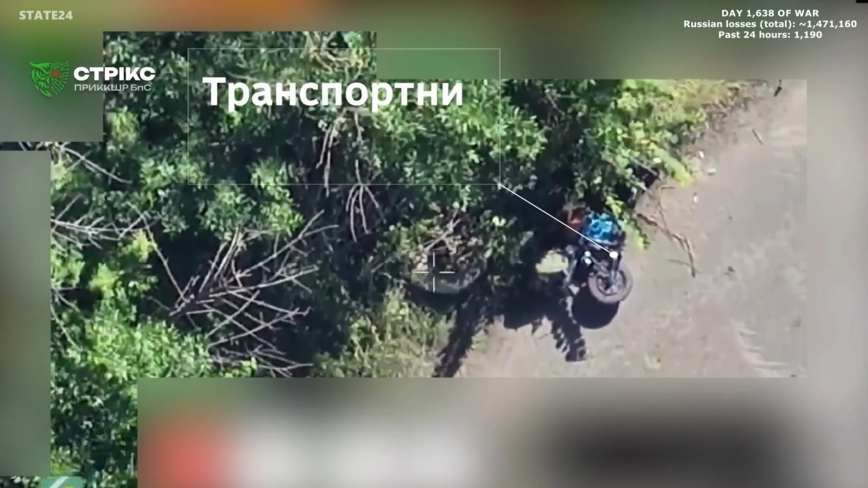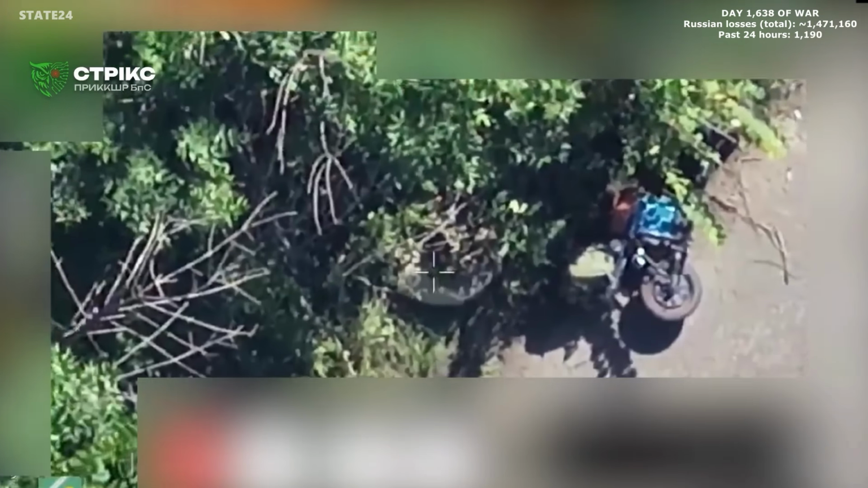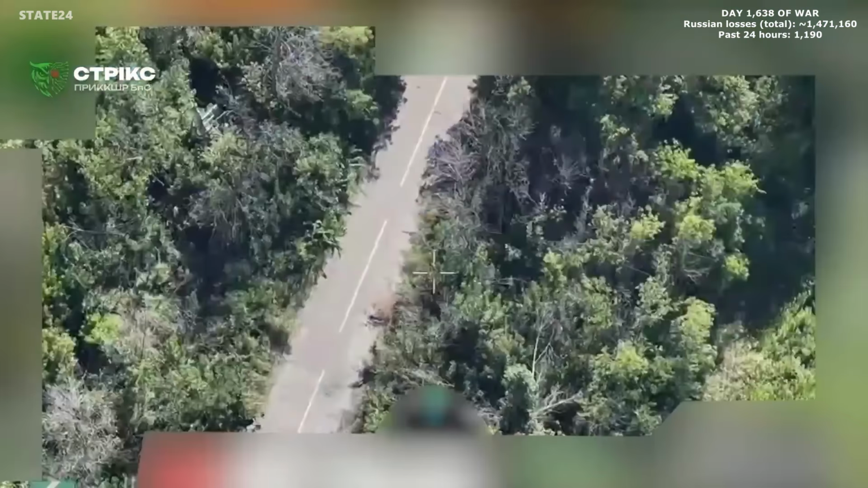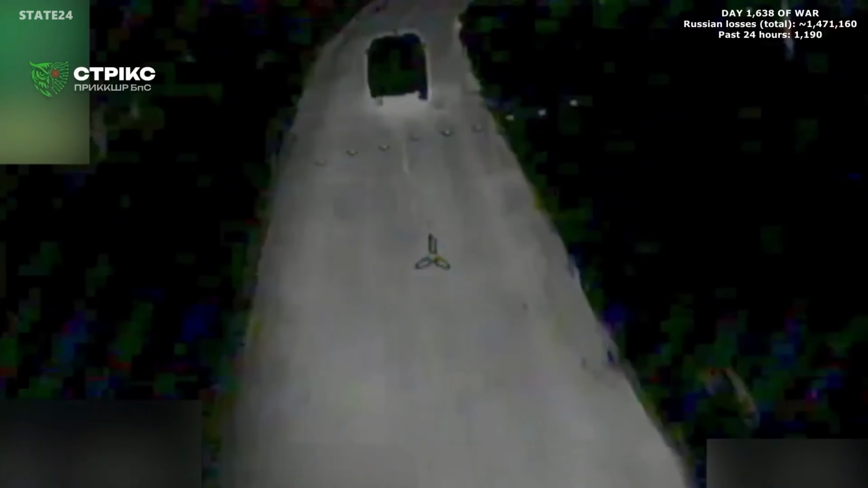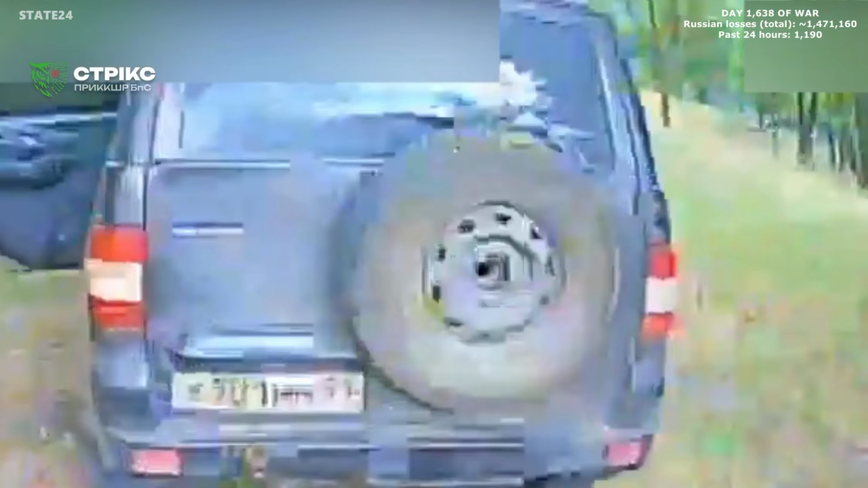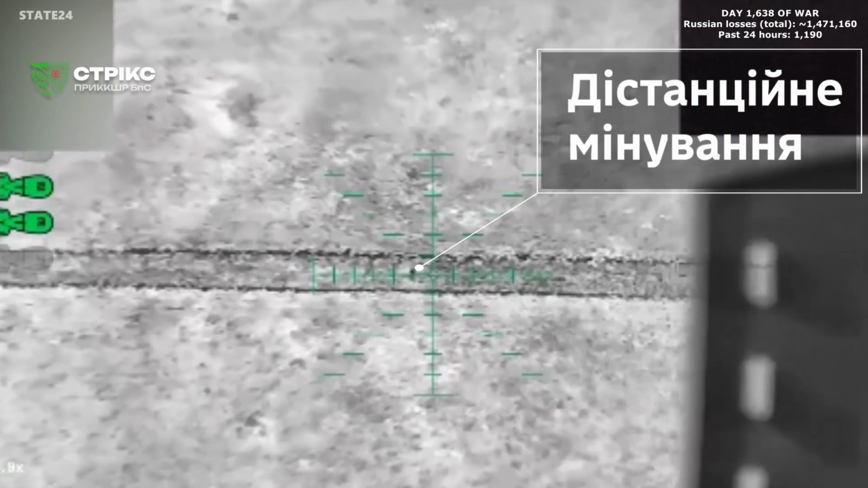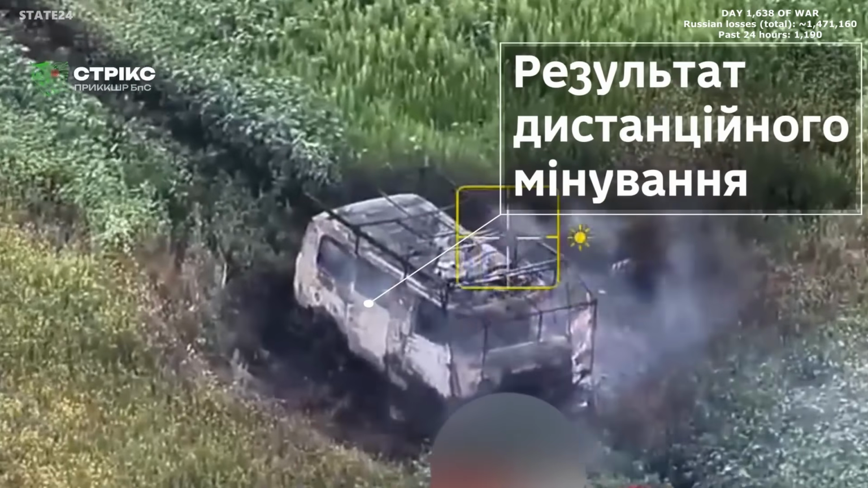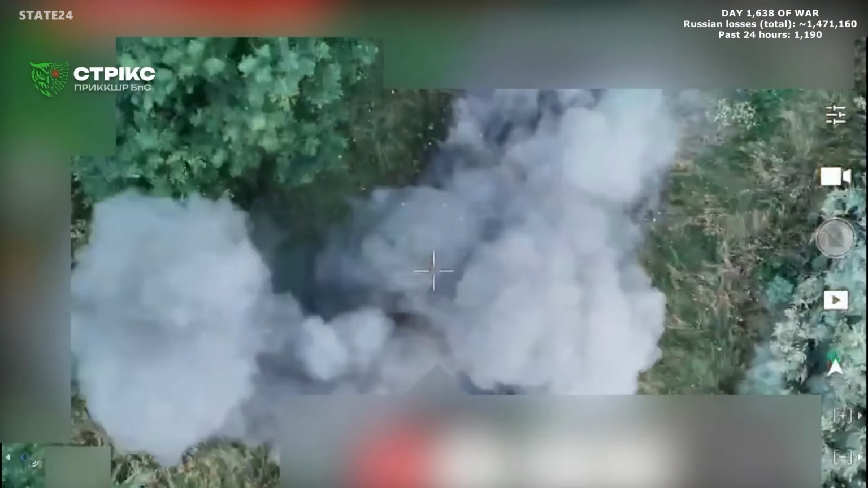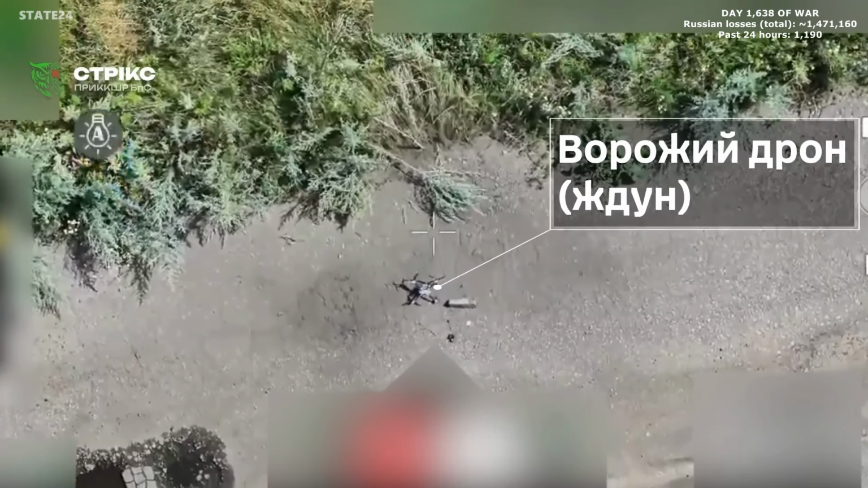4 Russian vehicles taken out in the southern Slobozhansk direction, some fitted with electronic warfare systems to protect them from drone strikes. The protection doesn't hold. A 5th vehicle destroyed by remotely detonated mines planted by Ukrainian forces. A separate operation, same result. 2 Russian mines neutralized. 1 Russian drone brought down in the same sweep. Russia equipping its transport with jamming systems. Ukraine finding and hitting them anyway.